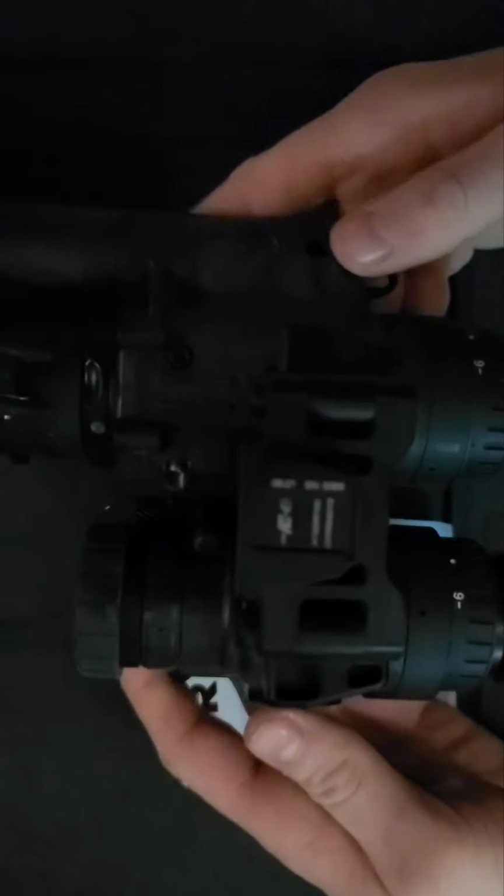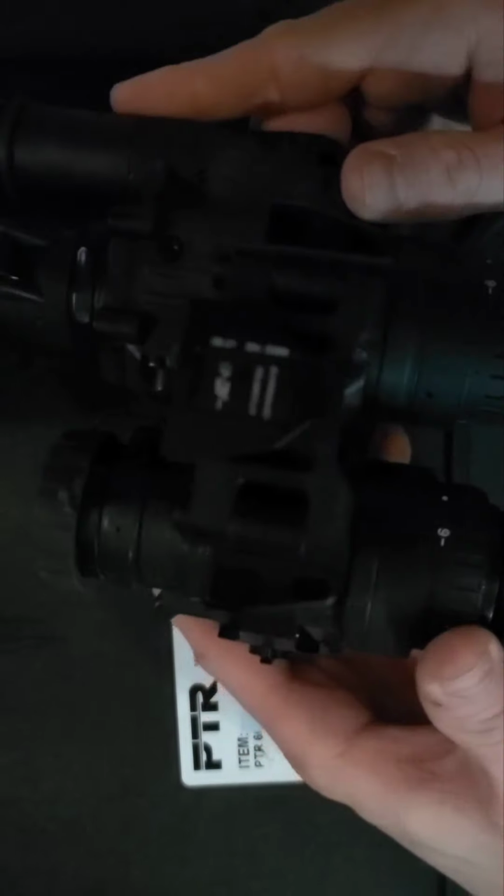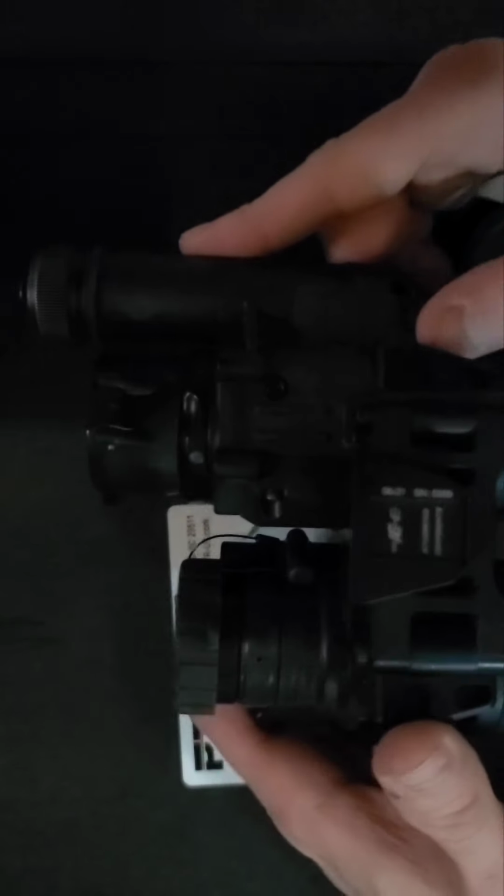So this right here, paired with night vision on a bridge, you have a pretty effective setup for spotting. And then with an IR laser designator or whatever your flavor of rifle optic is, whether dedicated or clip-on, you can pick it up with this unit while being able to navigate with this, and then engage with whatever your rifle optic is.